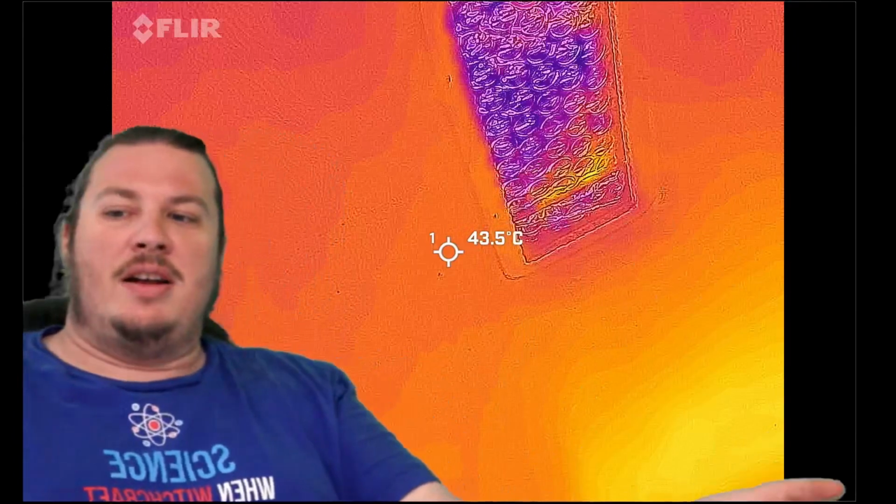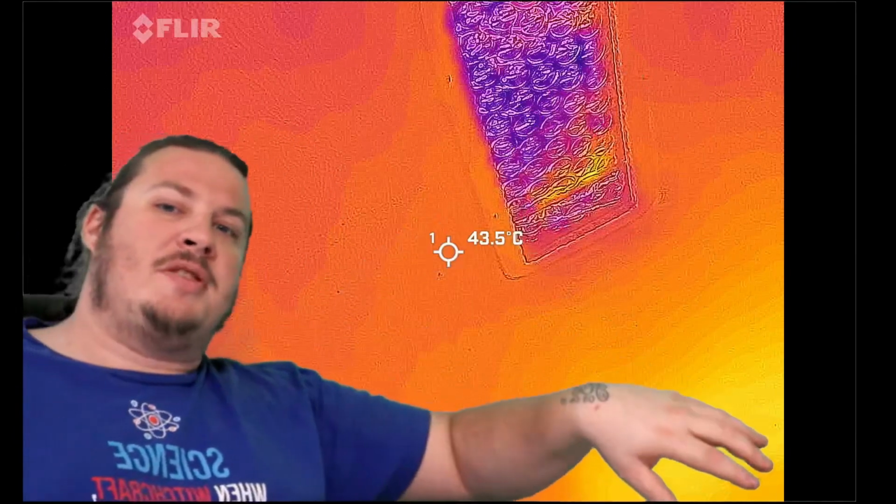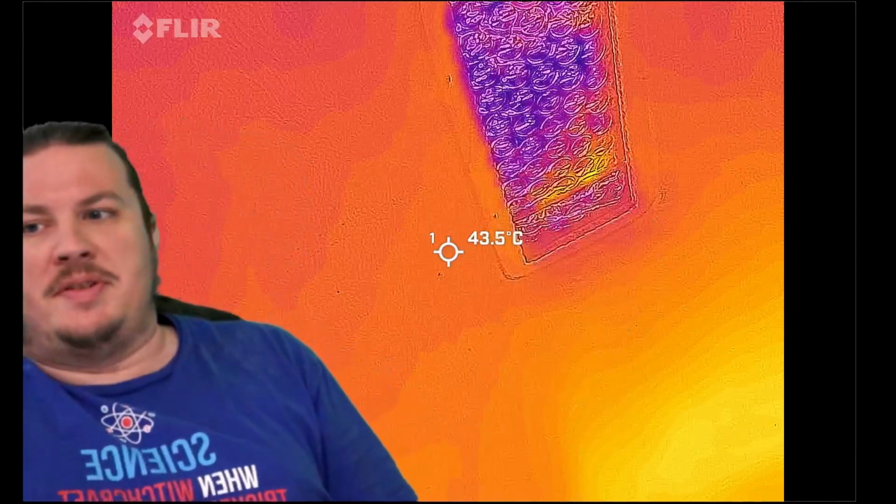You can see there's a hot spot down here in this corner, and that's closer to the side window on the passenger side and closer to the back. And you can see the difference in heat. There is a fairly substantial temperature difference.